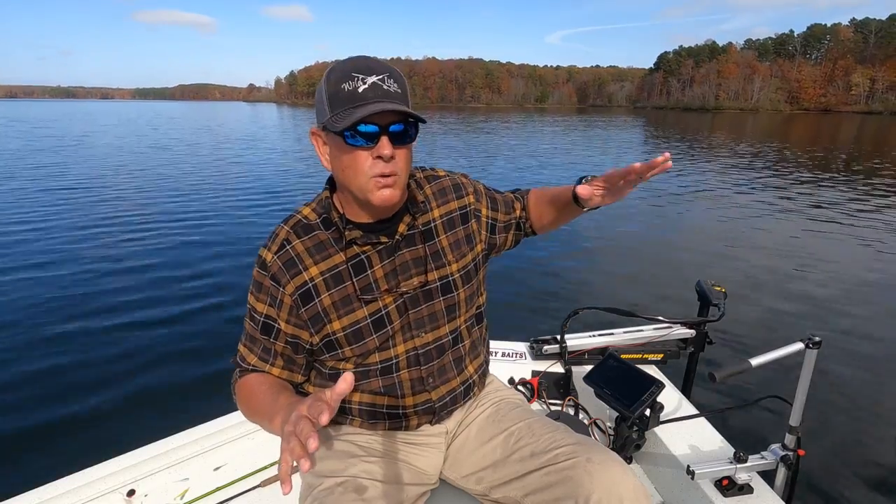The crappie were up in the water column, bit good. That fog burned off, they went down. They got a little slow till I got in here in this shade.